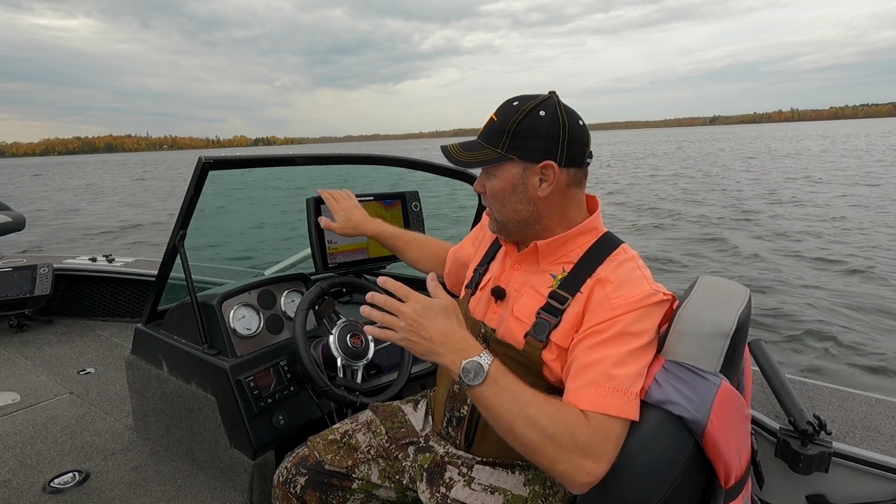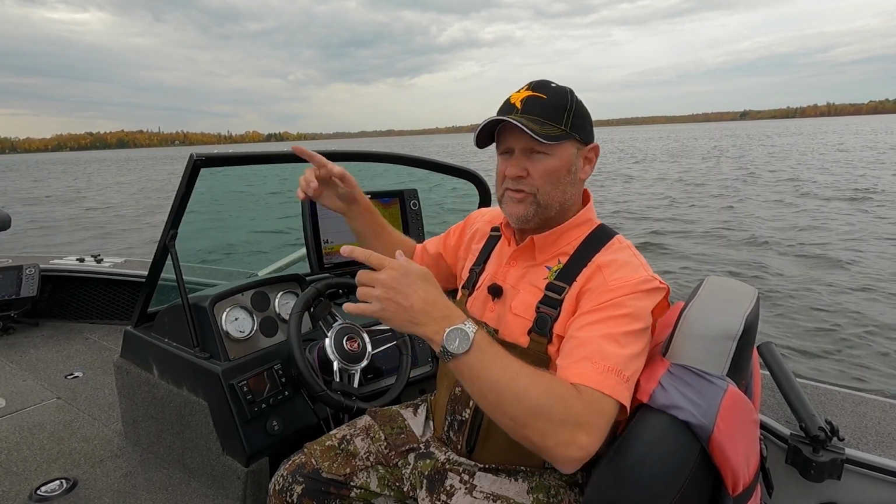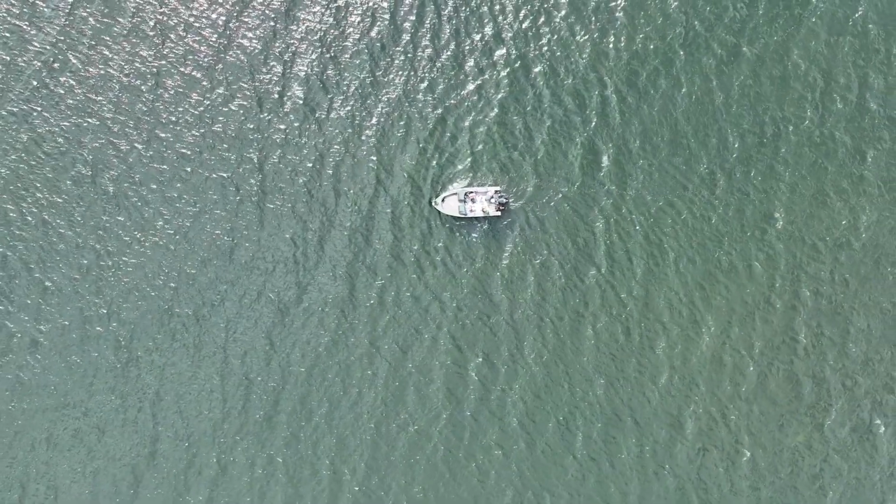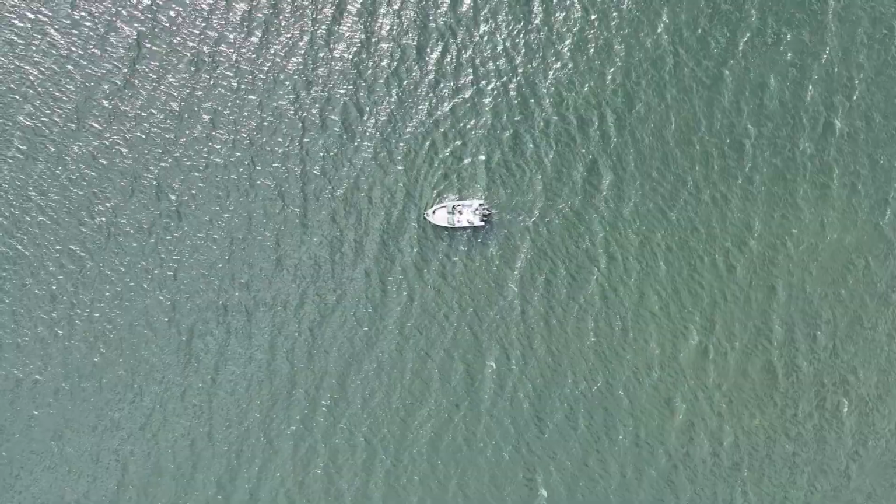These units share waypoints. So what happens is every time I hit the button here, it moves the waypoint to either one of those units. It's always moving those waypoints. So all the units have the same waypoints. So I can always, no matter where I'm at, get back to that one spot that may really mean something, that may really be holding fish.